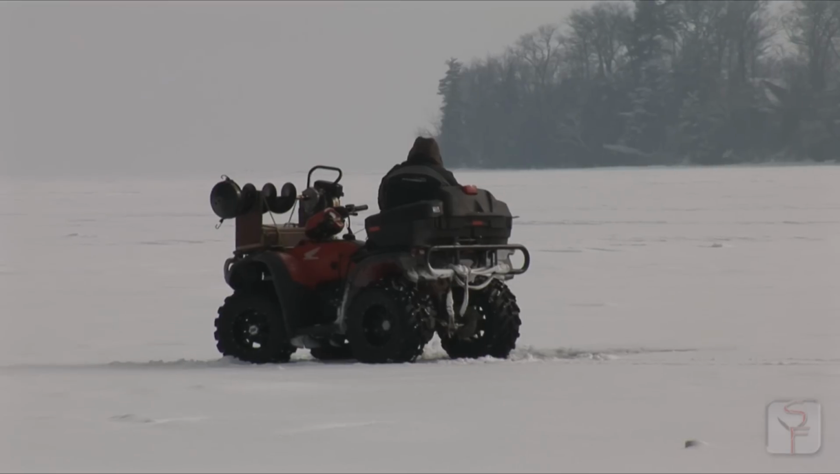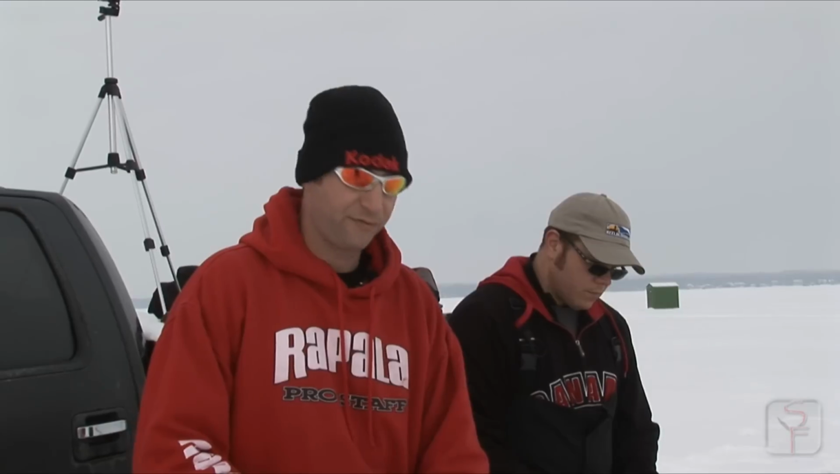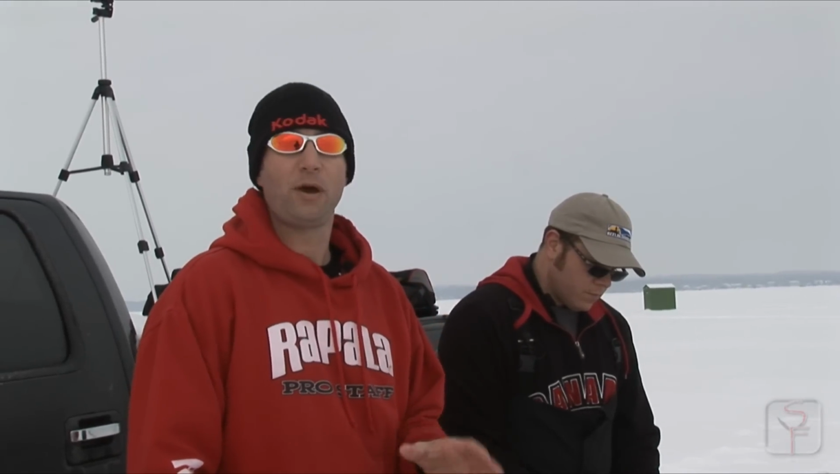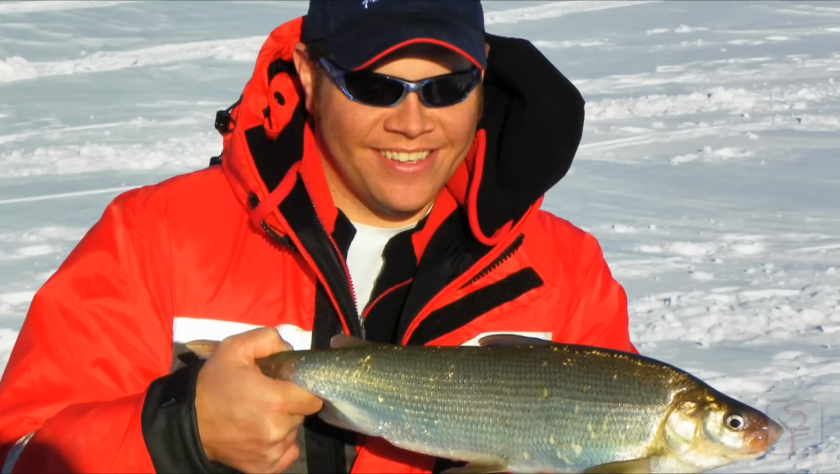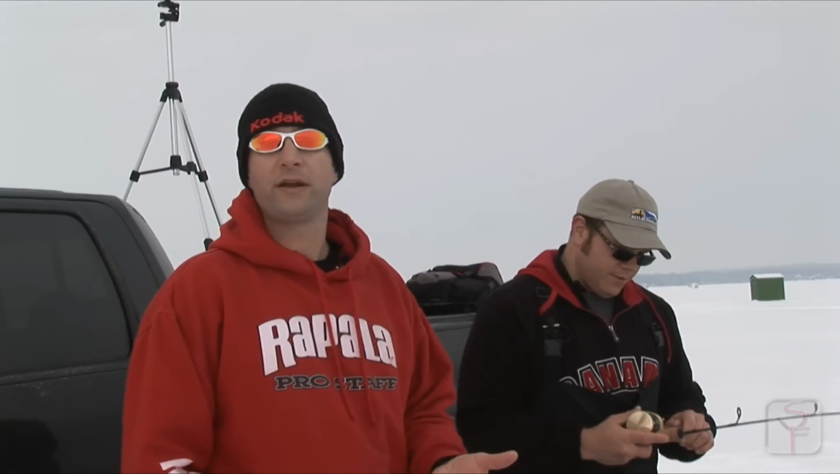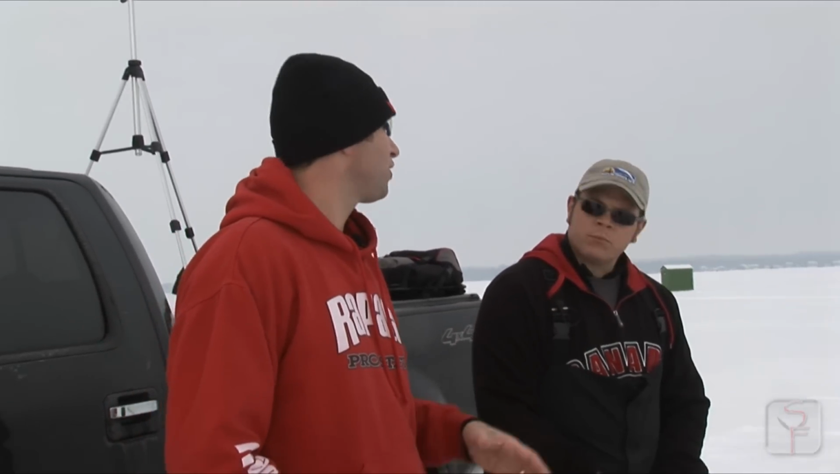If you have ATVs or sleds, that's great, but having mobility is definitely a key factor to keeping on fish out here at times. Sometimes, like today, Tony was out here yesterday and he did well at this particular location. So we know we can come out here, set up and have some fun in the same spot. But quite often, especially earlier in the season, right, Tony, you have to move around a lot.